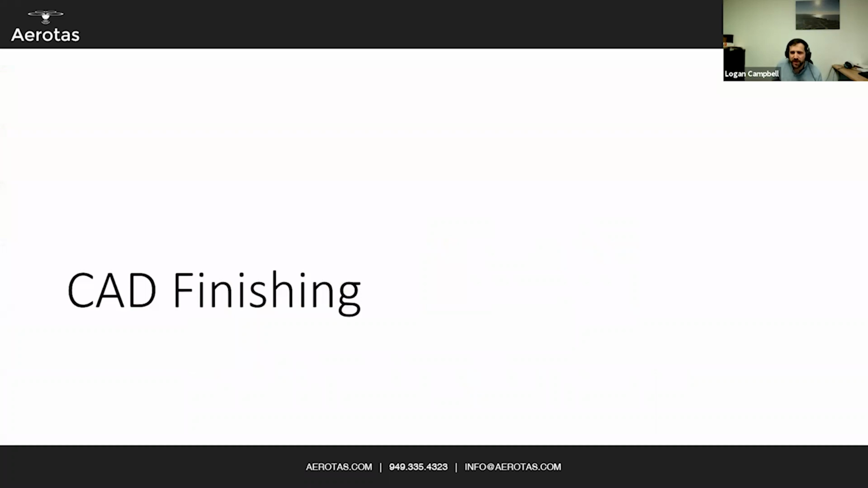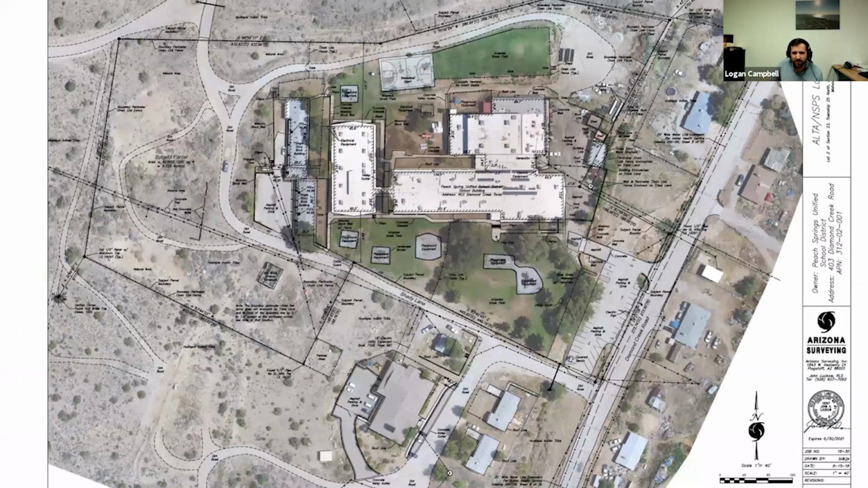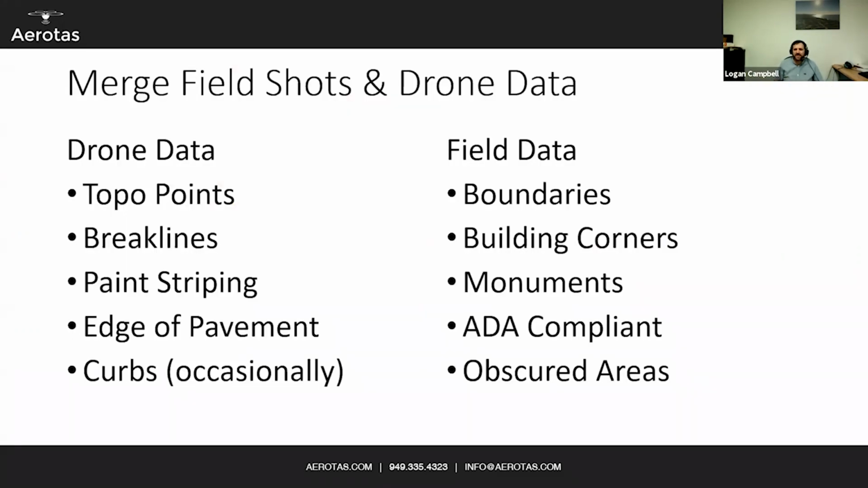And then once you get into CAD, once again, your final slide is just a finished survey. That's bringing all of this stuff together, your photogrammetry points, your line work, your LiDAR points, merging your field shots and your drone data. As I've mentioned, the drone photogrammetry and LiDAR is a tool. You still need field data, particularly things like boundaries, building corners, monuments, ADA compliant areas, or obscure areas are typically still going to need to be shot on the ground.